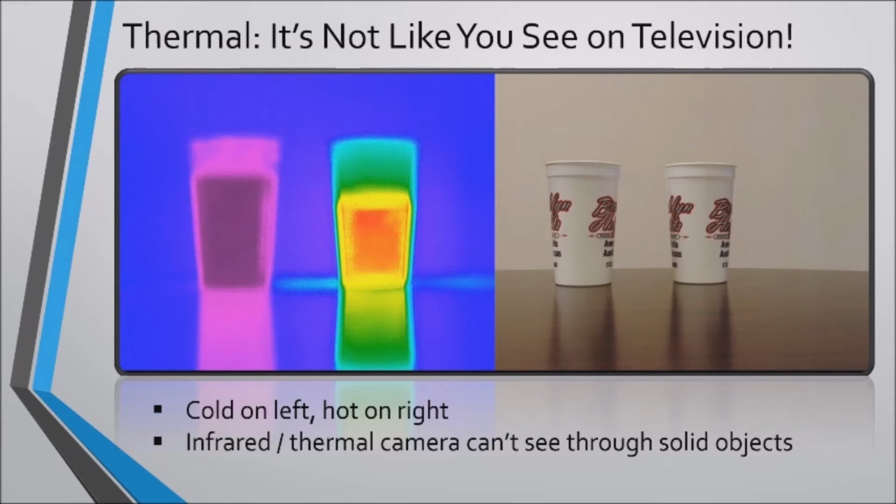My UAS partner, John Cummins, and I set up a demonstration. We positioned the Matrice 300 drone on a desk with its camera showing a split screen with the thermal on the left and the regular camera on the right, and set two cups up in front of it. The cup on the left contains cold water and the cup on the right contains hot water. Then we positioned a piece of regular glass in front of the cups.